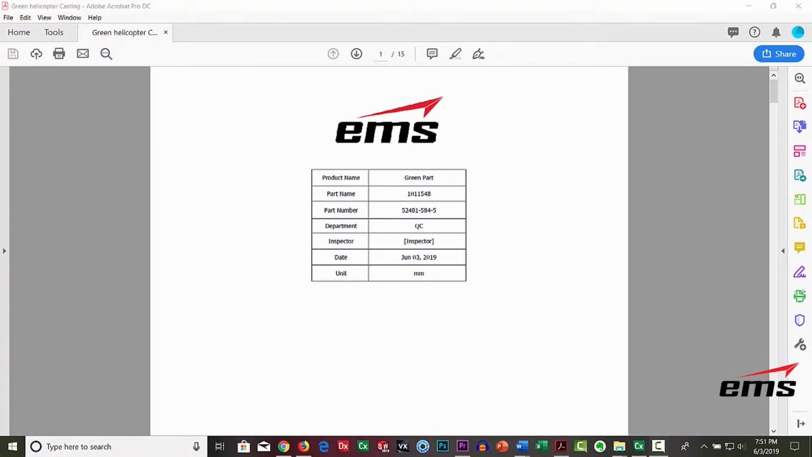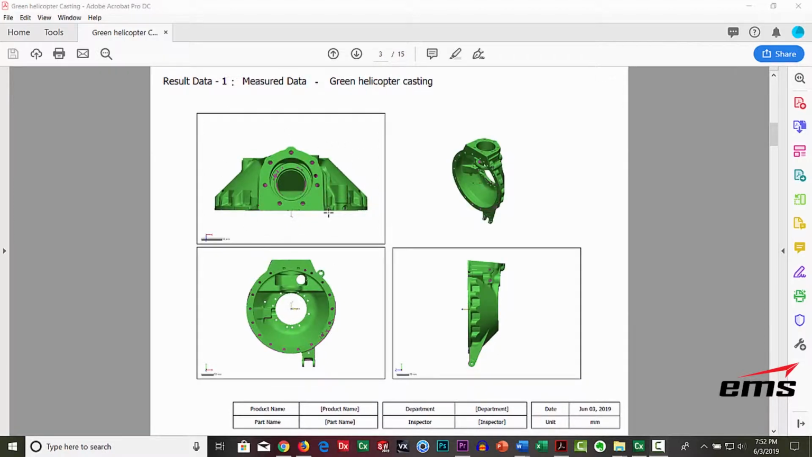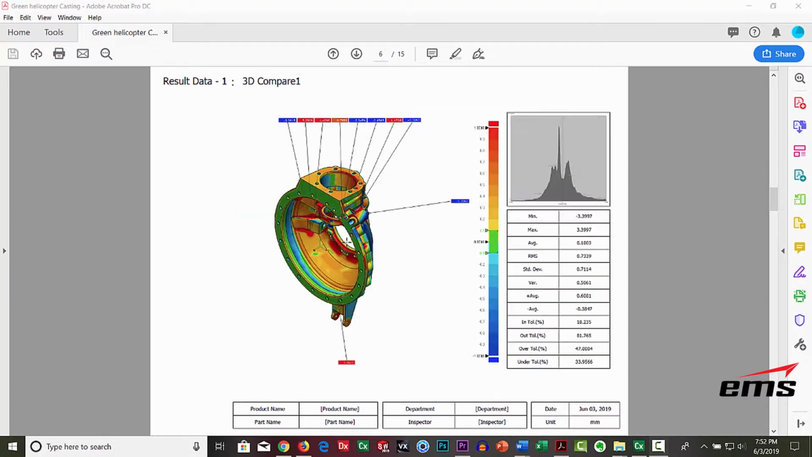Now if you were going to be doing inspection, typically you would already have the nominal part, and you would just import the scan data and then create your inspection report. So here we'll just show you what an inspection report looks like, in this case saved out as a PDF. So we've got the initial nominal CAD file, we have the scan data, then typically you're going to do an initial alignment, and then usually from there you're either doing a best fit or in this case a datum alignment. So you'll call out your datums to align the part.